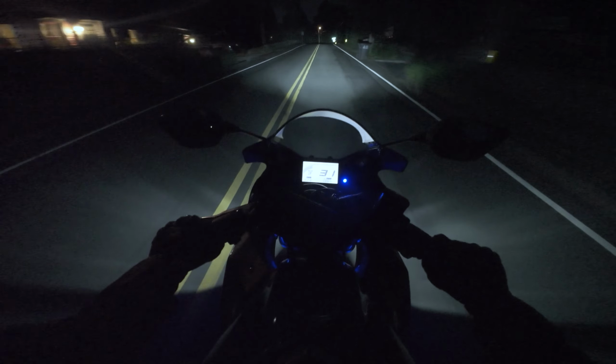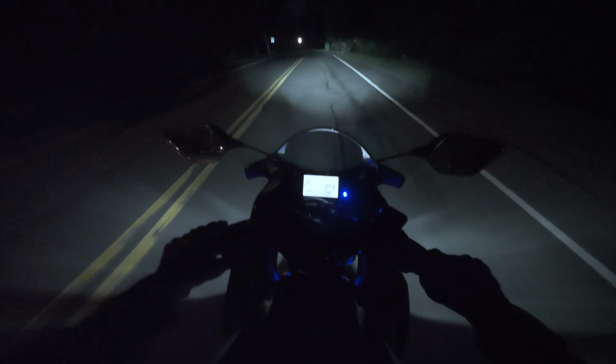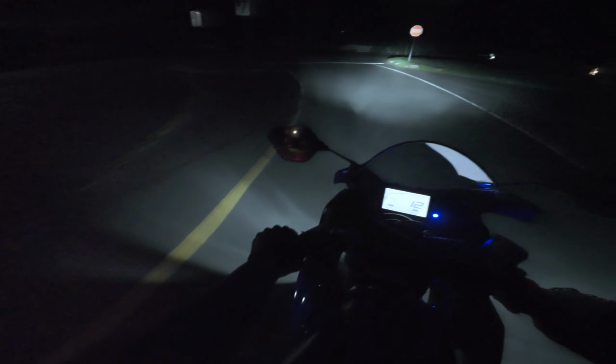Whoa, what? Woohoo! My sharp right turns are lacking, so that was a little bad. Here we are! I freaking made it, man. We'll let these cars pass. I found it. I knew I would find it.